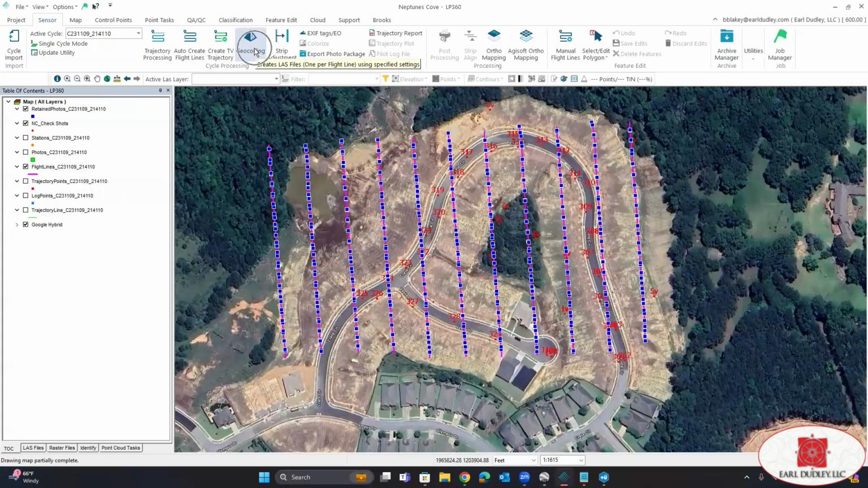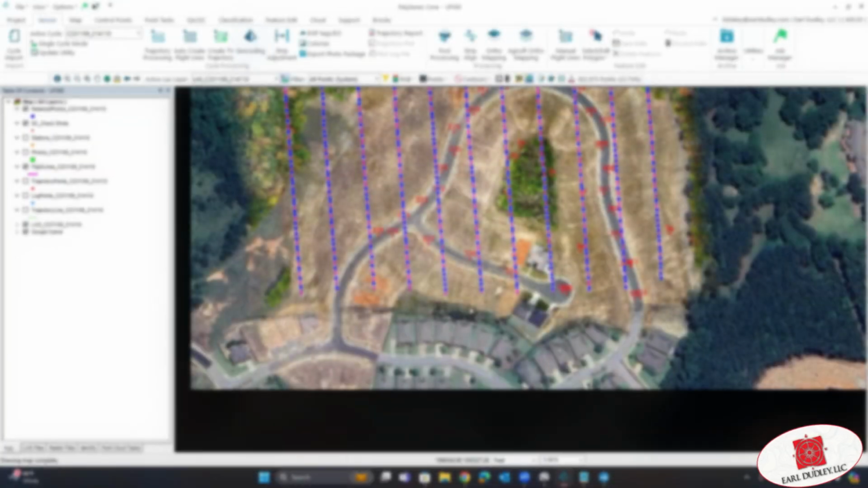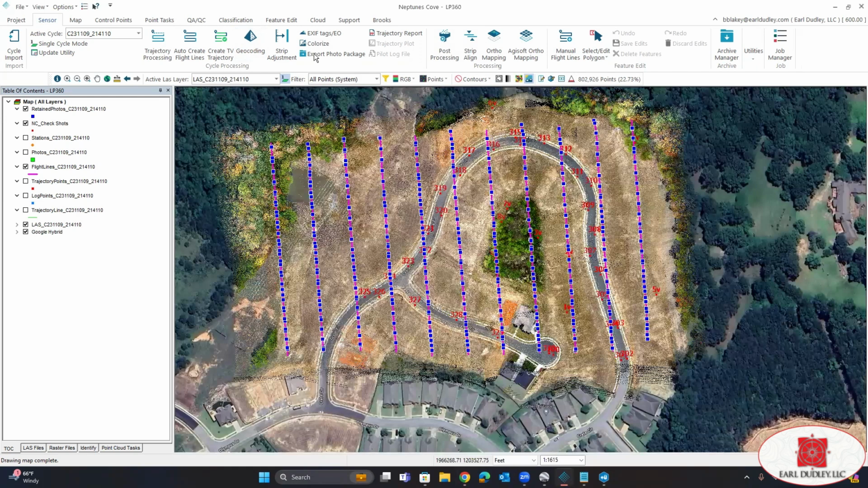Okay, now we are ready to geocode our point cloud. The first thing we're going to do is tell it what clip angle we want. And now we're going to turn off clip range, enable true track, and colorize point cloud. Click geocode LiDAR when you're ready, and yes. It's been generated. Next thing we're going to do now is run our strip adjustment.